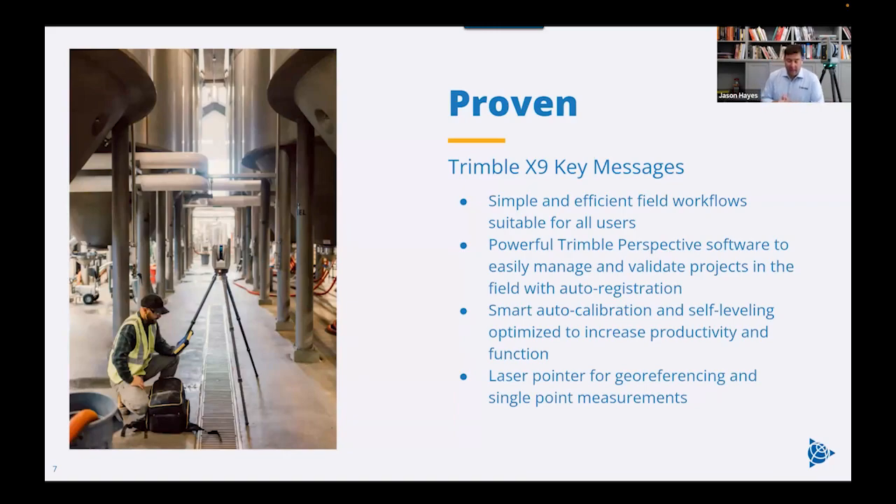Now, in addition, we also have smart auto-calibration in the instrument. Now, this is just a few lines on the screen, but it's a very important part of this instrument, in that the scanner will go through and check the calibration, and if there's something wrong with it, it's going to fix it. And it does this all automatically.